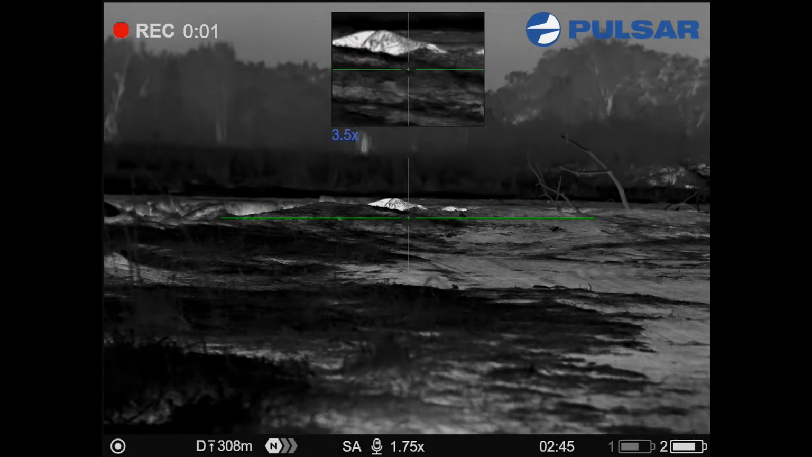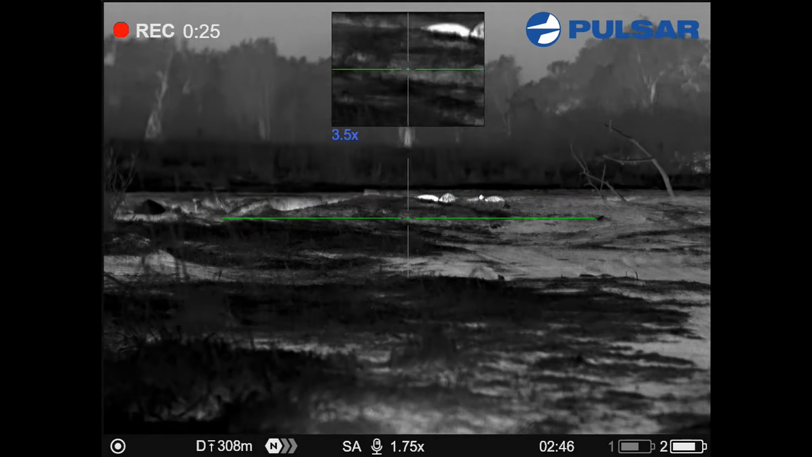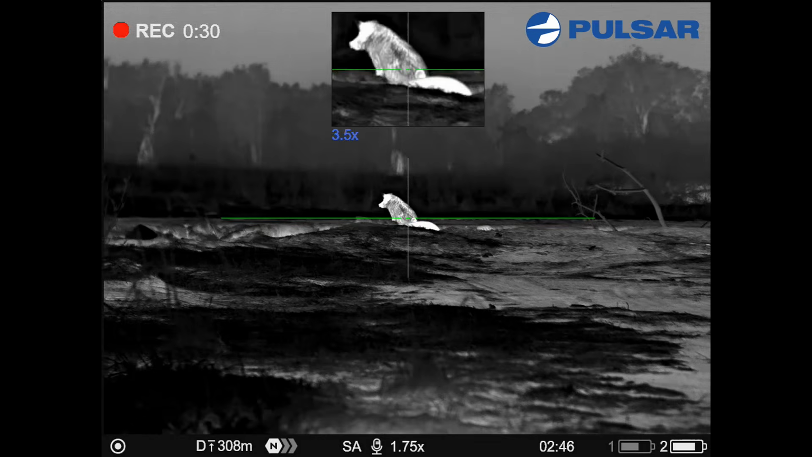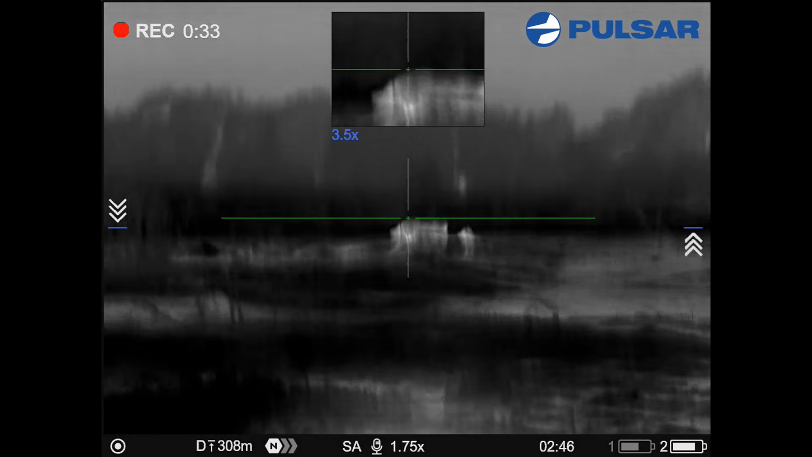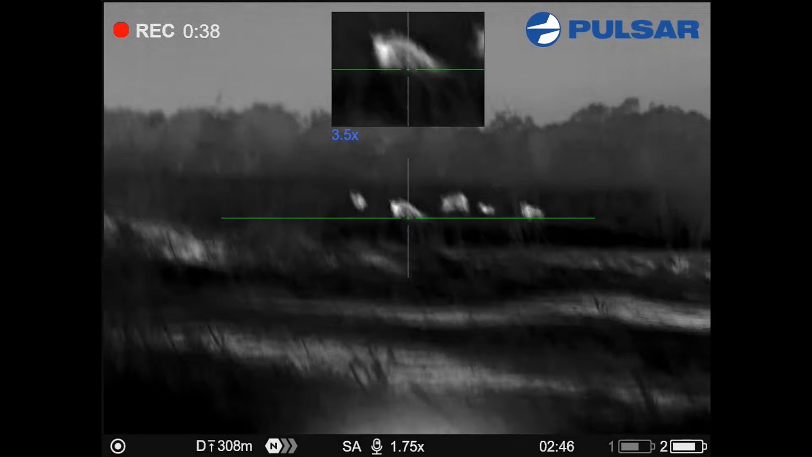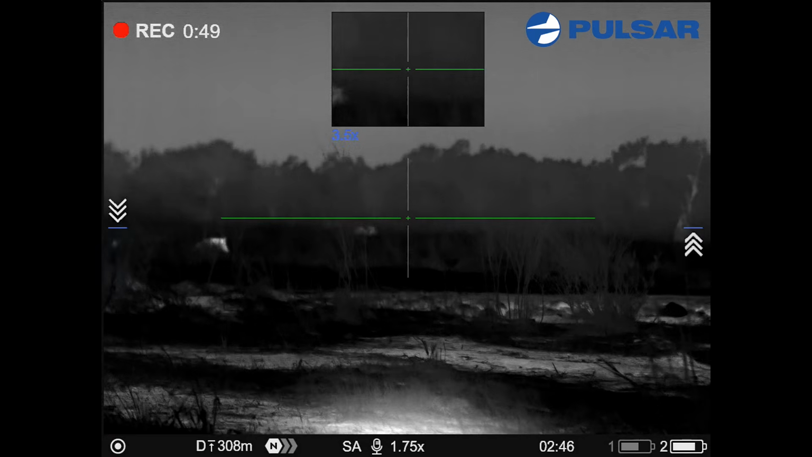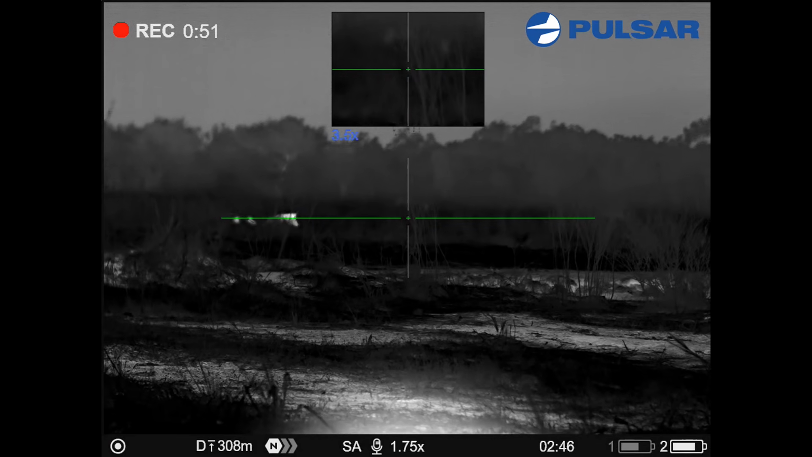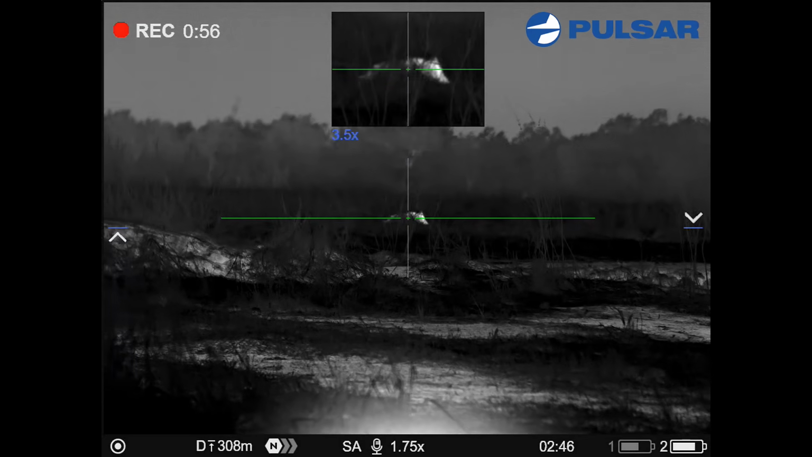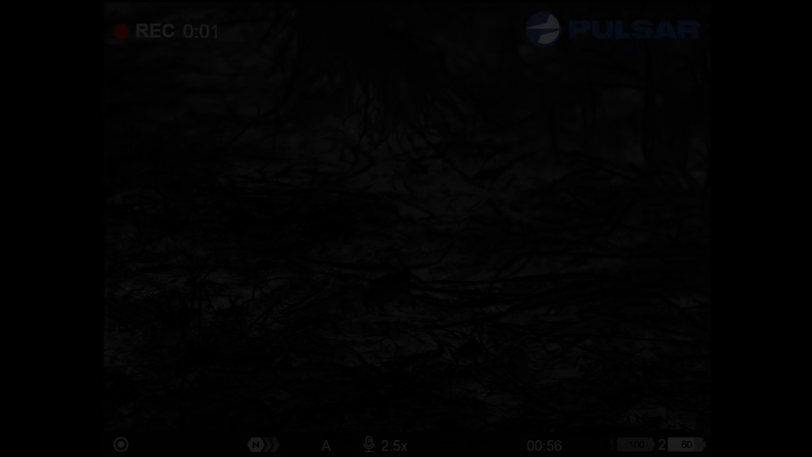Yeah, righto. So let me get an angle. Big old cane toad here.